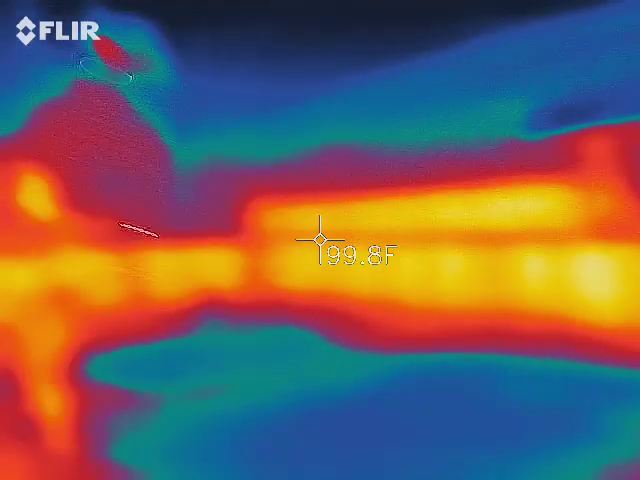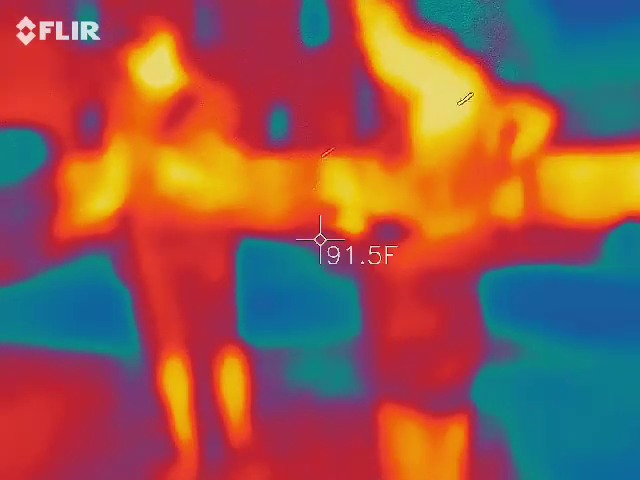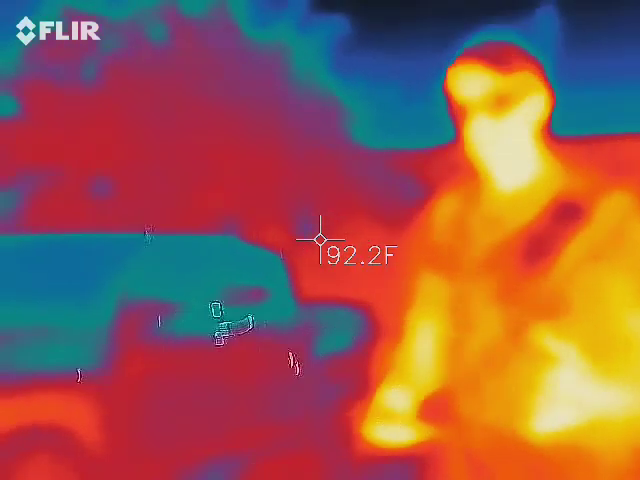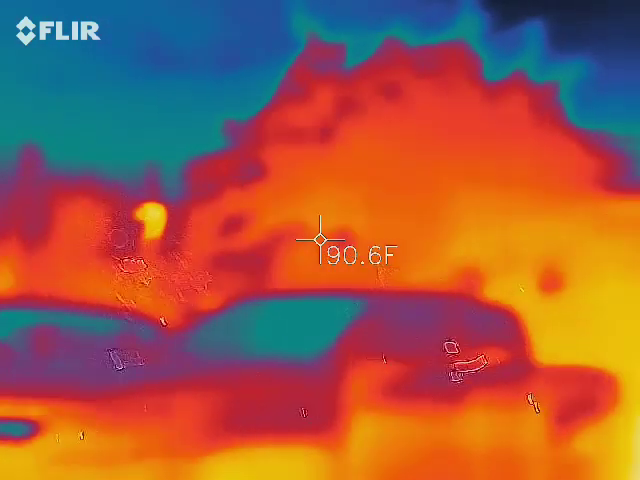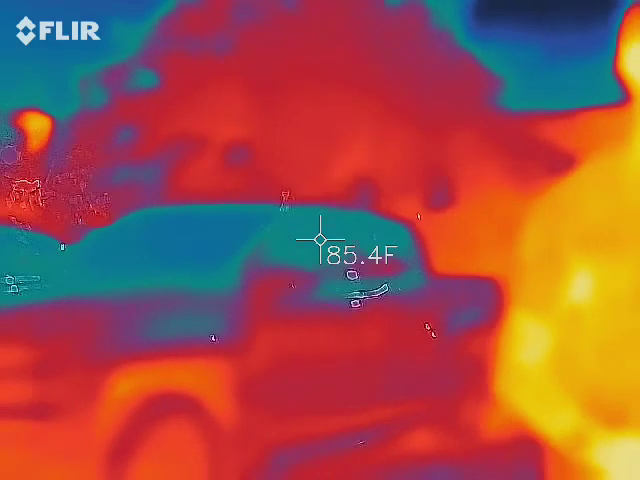Quite a bit over here. Just to do a quick recap before we move on to our next location. I did get the word refuge, but I heard the word burn when I asked her what happened to the house. It did catch fire, and it was right here above on the second floor where I'm standing now.